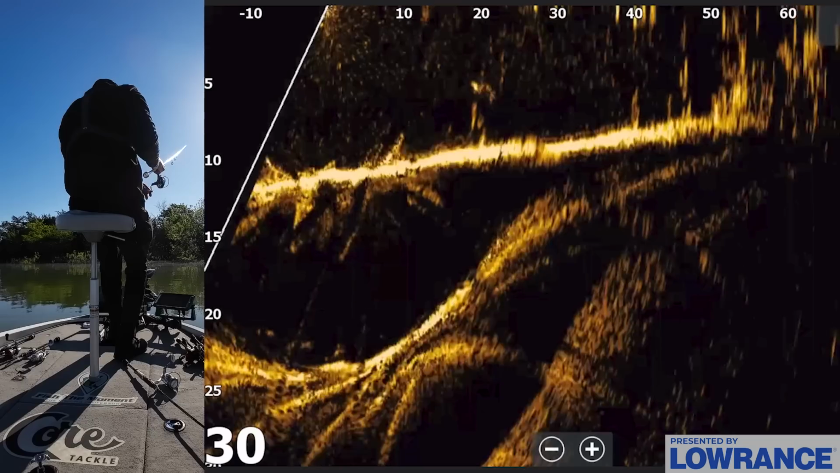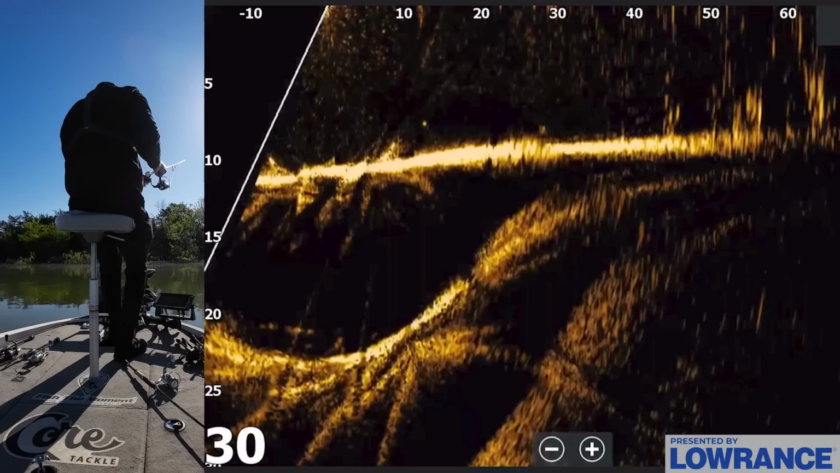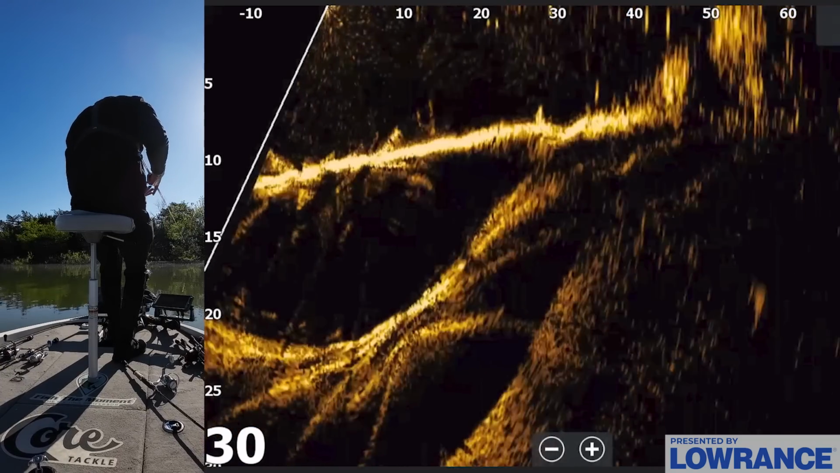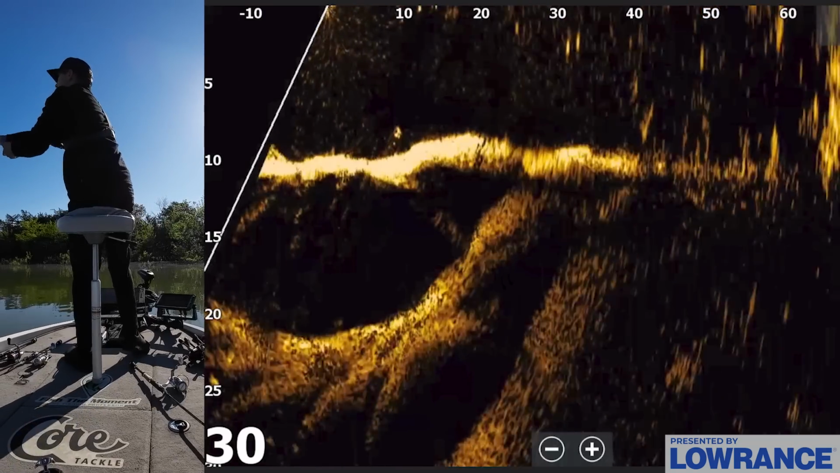Oh, eat it, just get it. Oh, he hit it, he tapped it. That was a nice bass, I feel like. He tapped it, but he didn't get it. My goodness, okay. Yeah, there's some fish up here. What are they doing over there?